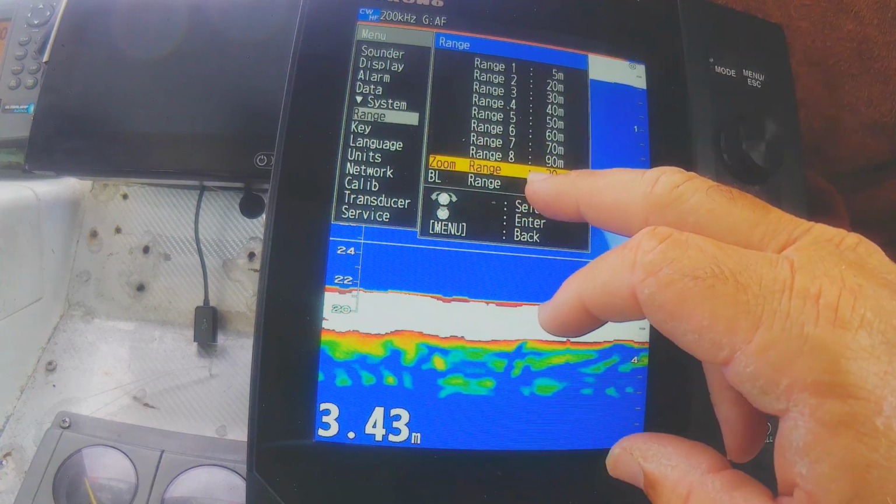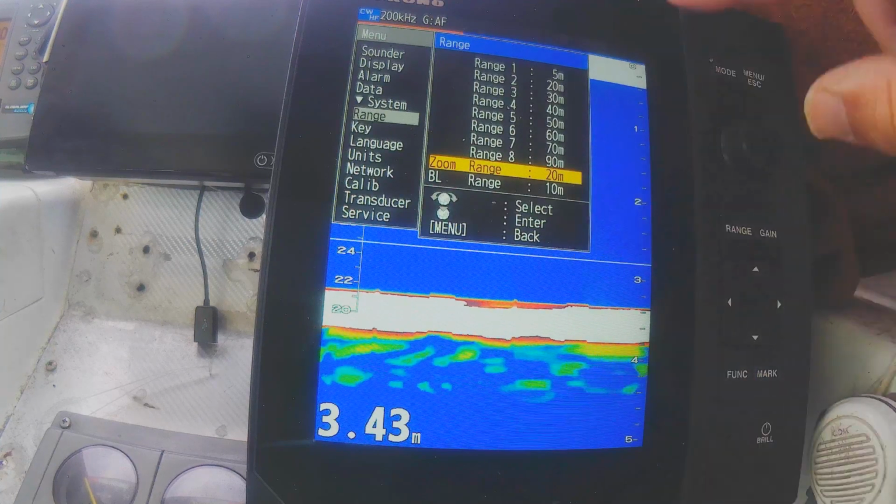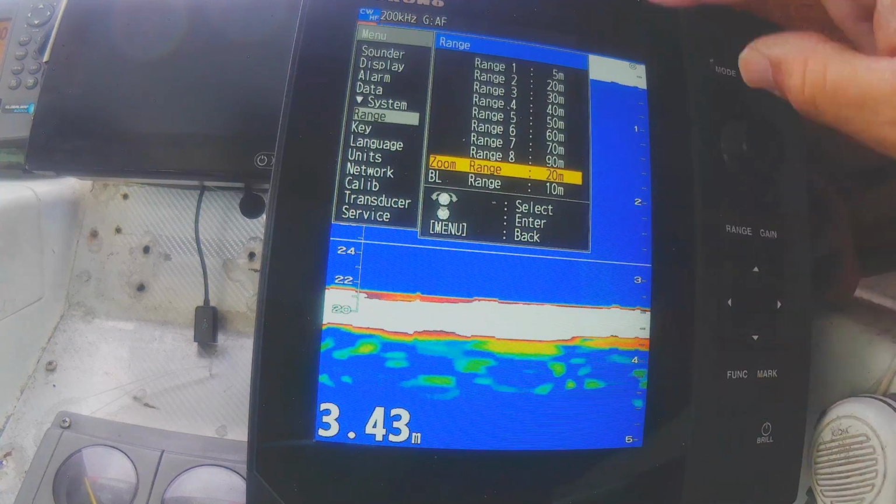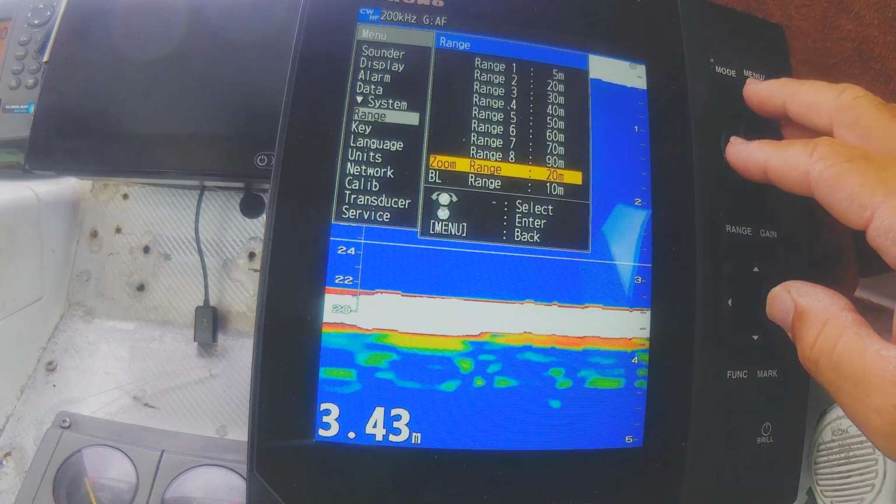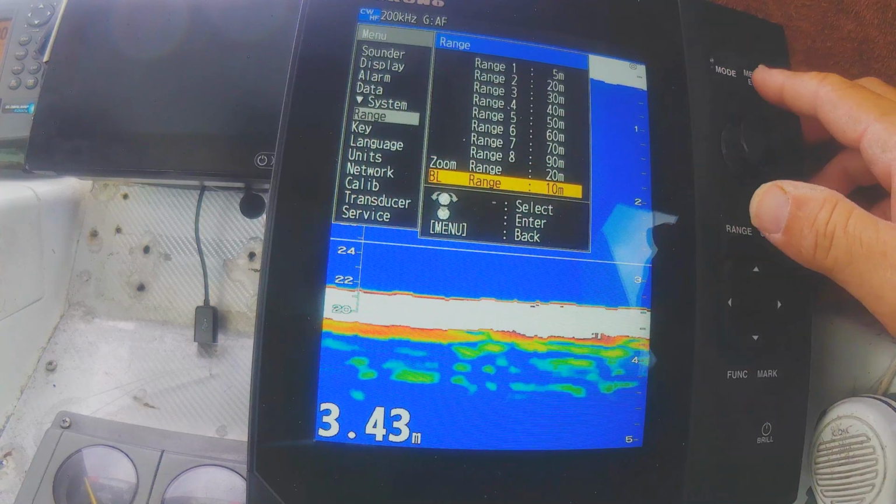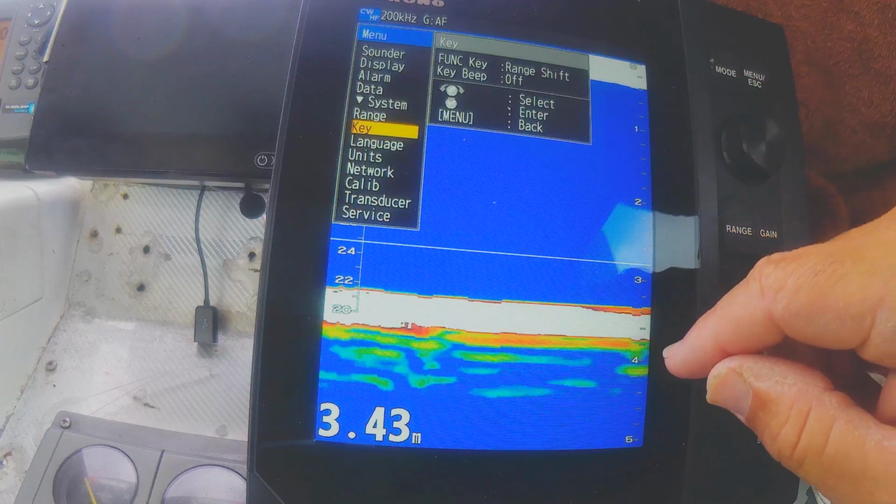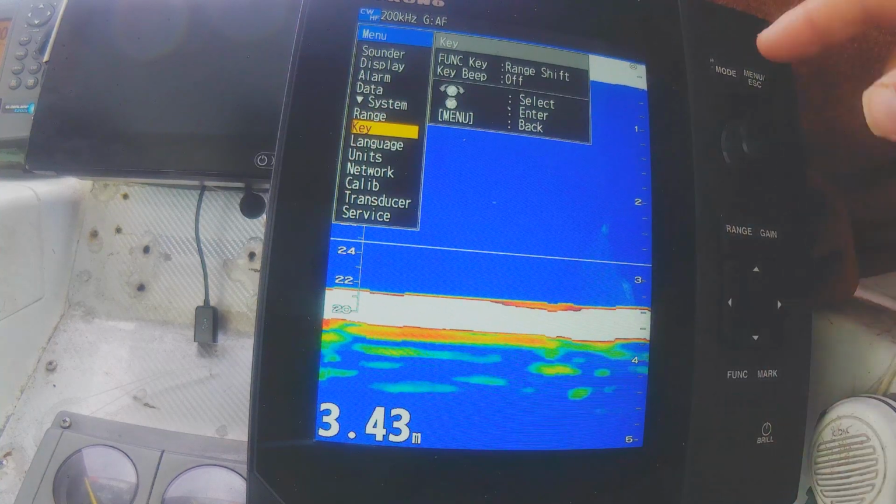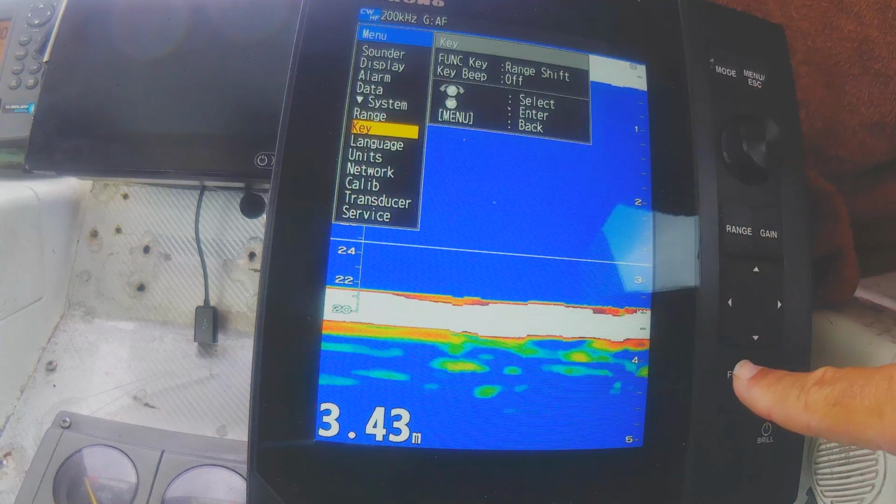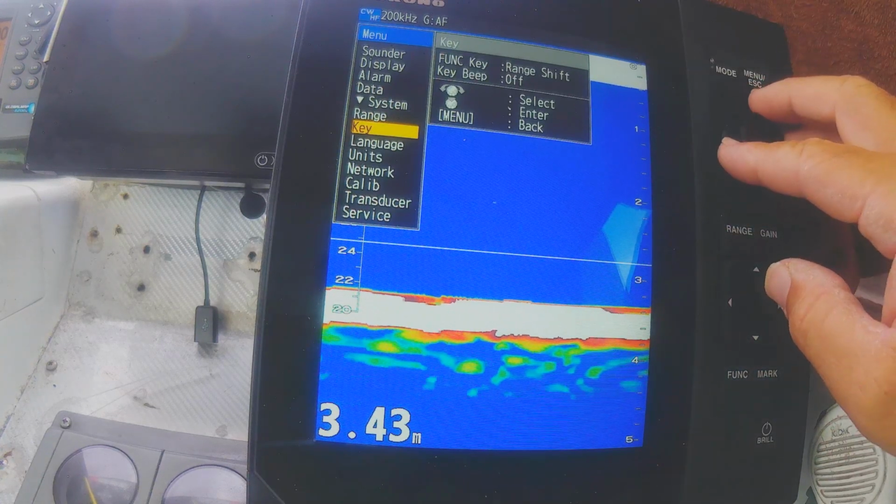So at the moment my zoom range is set on 20, and because I'm on marker zoom, I'm moving 20 meters up and down the screen. If I was on bottom lock, my bottom lock's set on 10, so that's where you do all that. So we hit escape. Key, this is just where you get your key beep, and like I said previously, my function key down here I've made as shift.